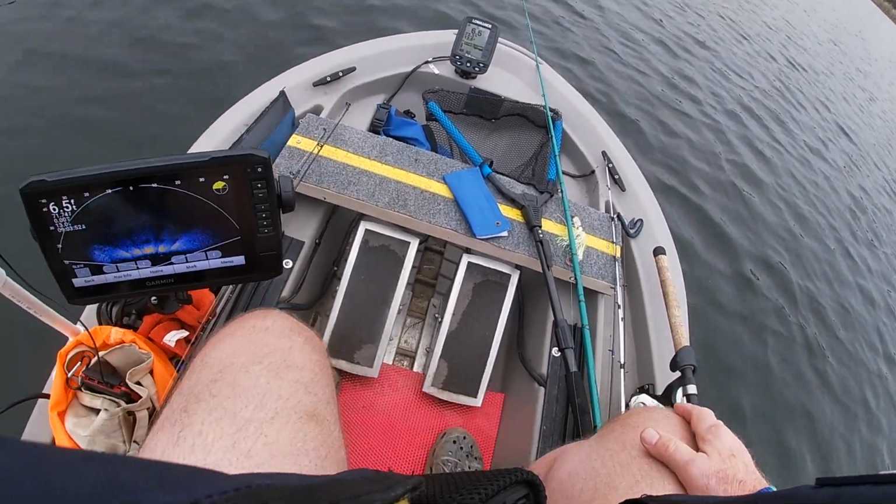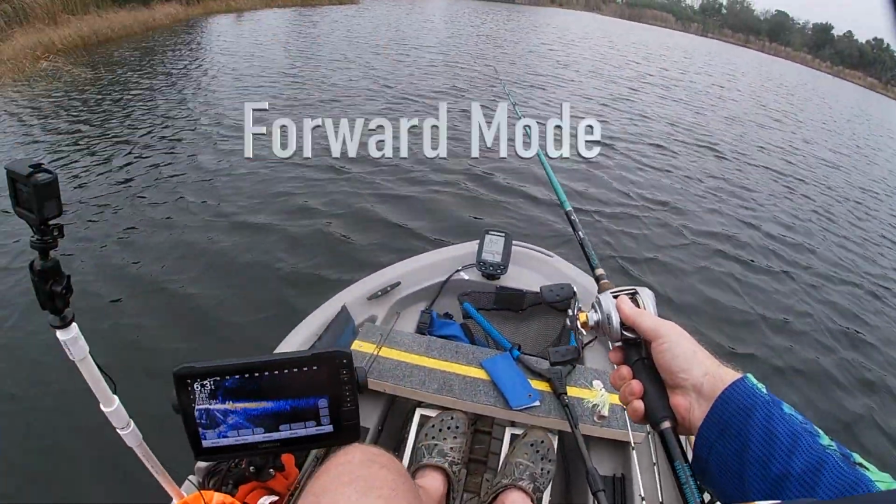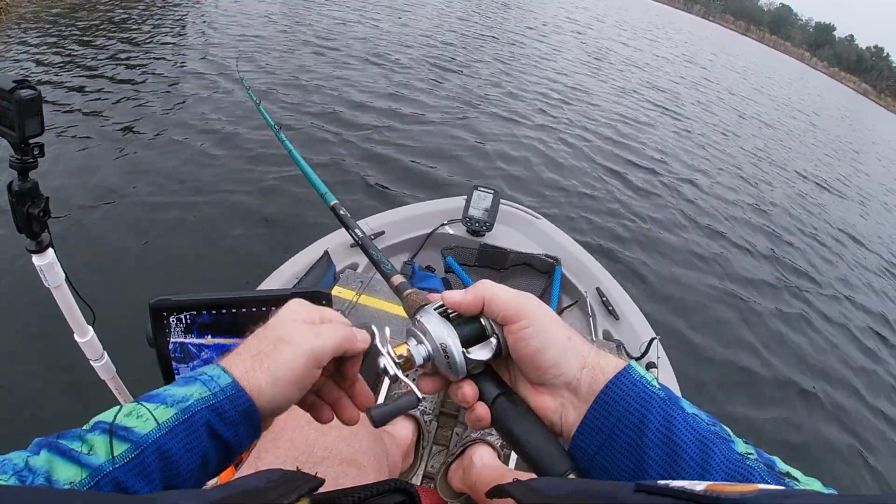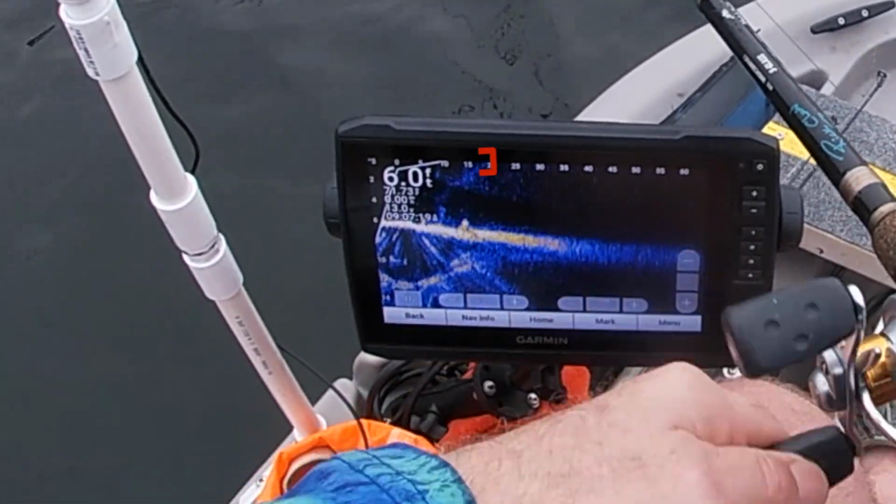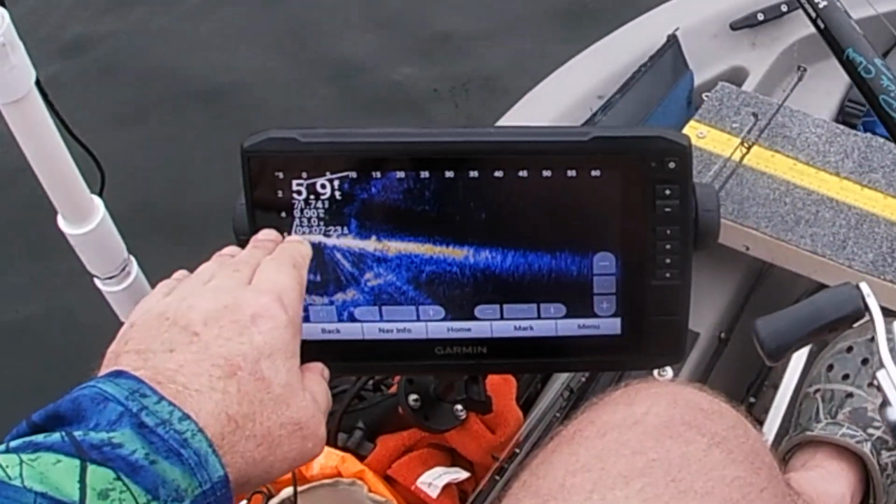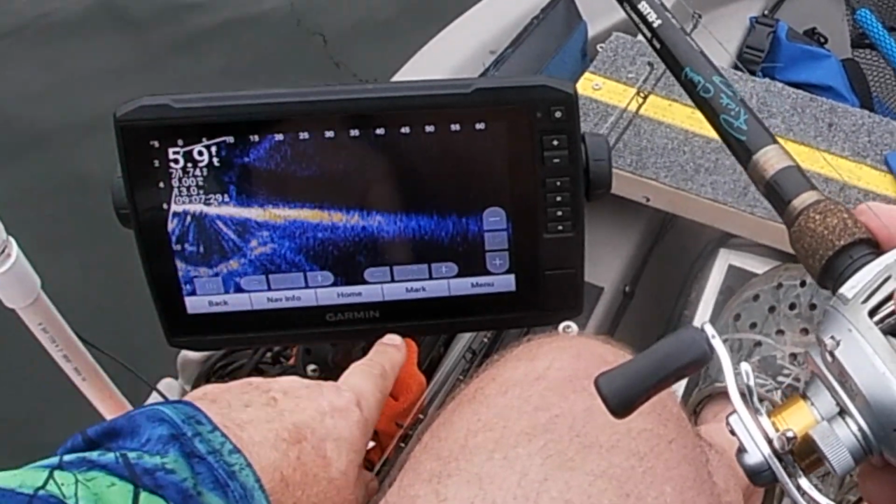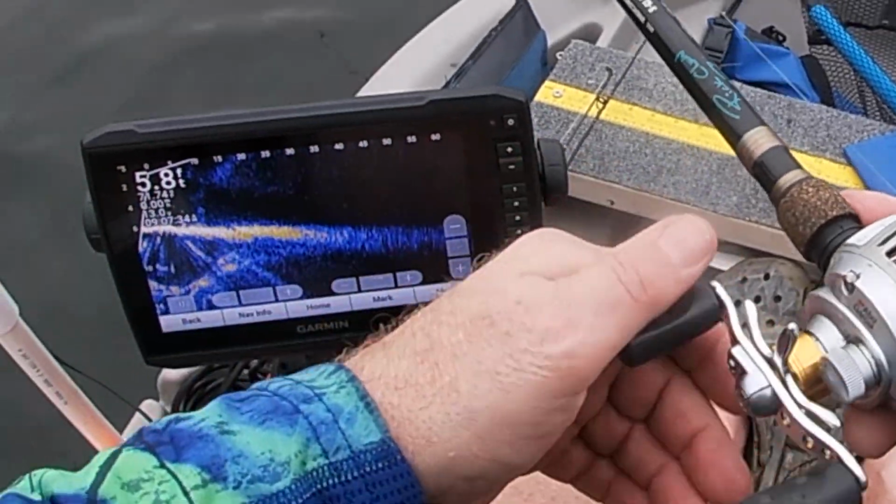Let's change this into forward mode. Let me show you something. Watch. Right here, across, to here, you're going to see this crankbait come up. See it? Going across right there. So we're in forward mode. This is the bottom of the lake. And we're shooting from here. Here's the boat, where before the boat was down here. The boat was here, and it's shooting across.